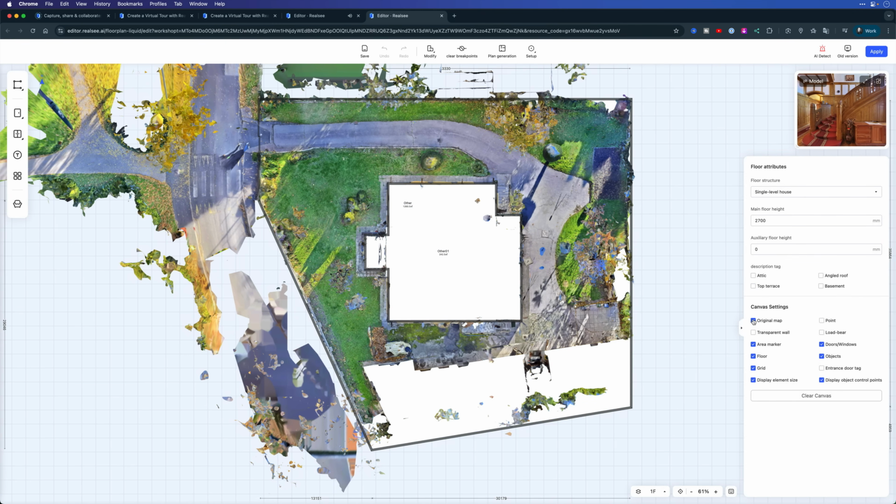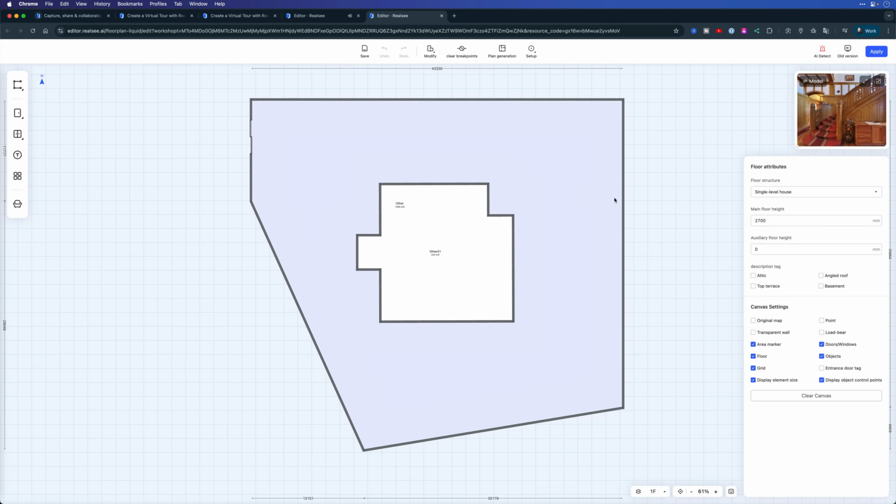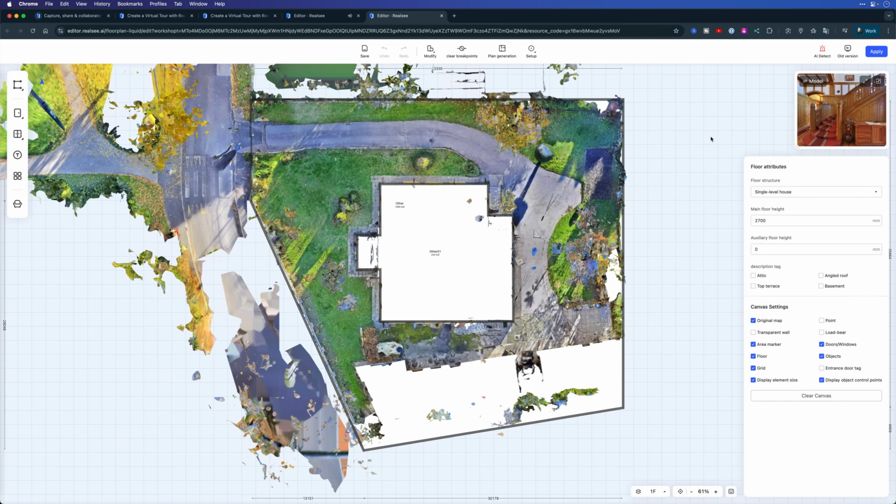And if I go in here and hide the original map, then we can see what's left behind. So all I did was create the perimeter around the building and then the perimeter of the house itself. Now, if I view the original map, you can see what I based that on. The original scan didn't include any of the garage because we couldn't get in there, so I had to kind of make this part up, but I think it's pretty obvious where the extents of the property are here.